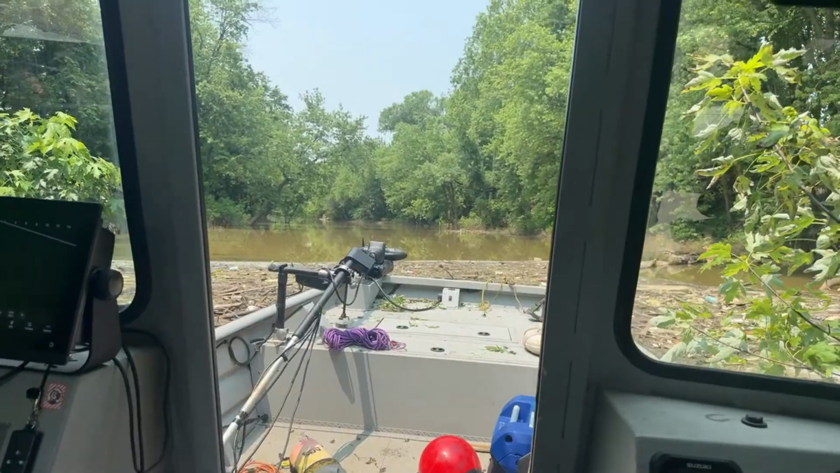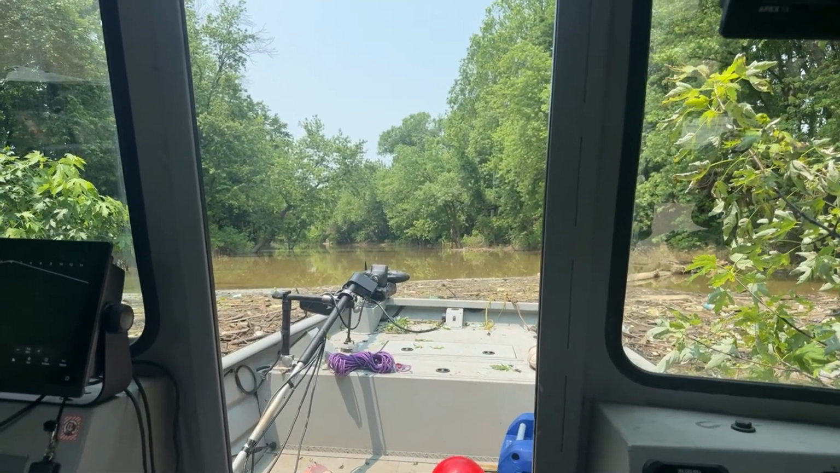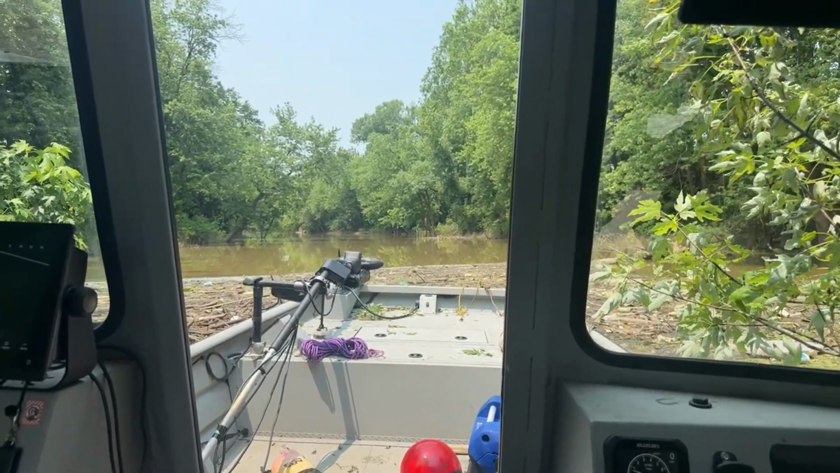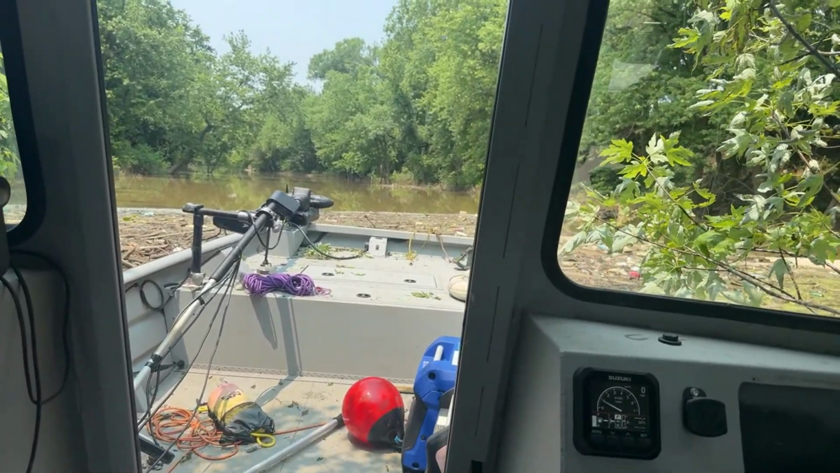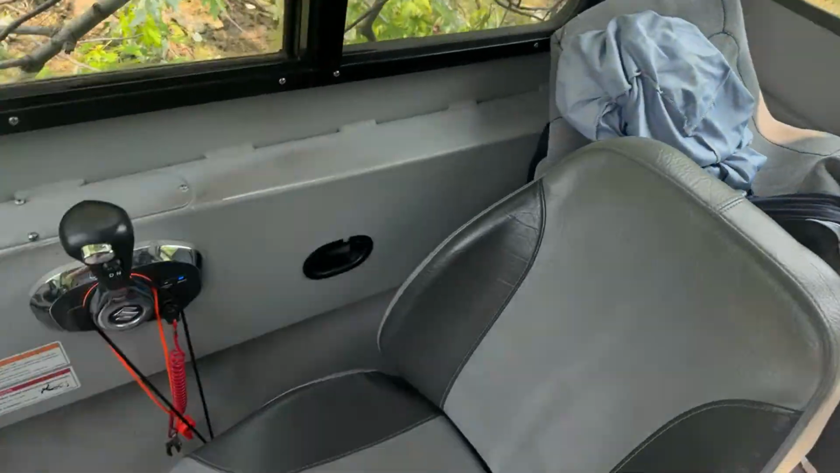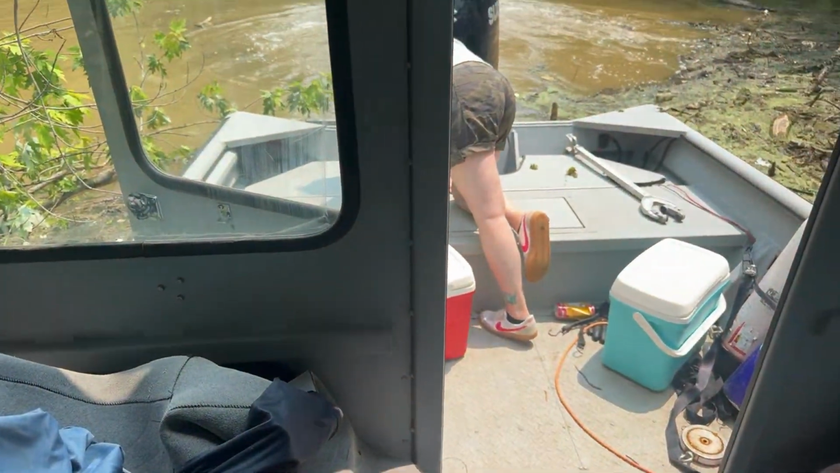Is that my motor? Yeah. I wonder why it's making that noise. I don't know. Probably because there's something under it. What?